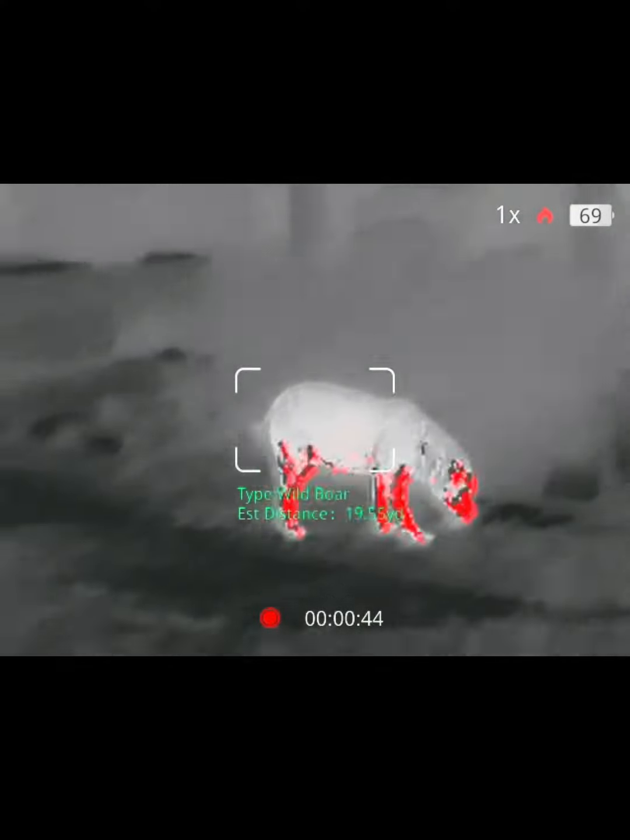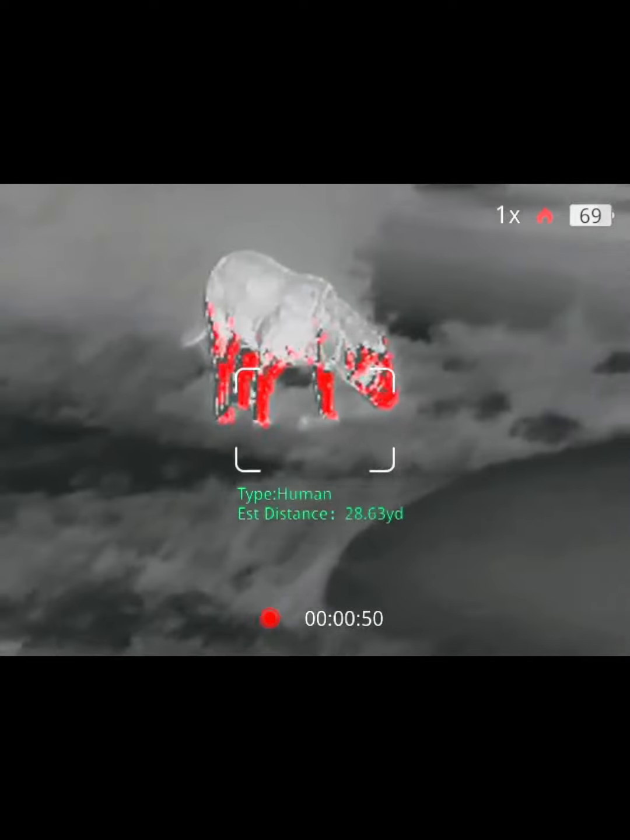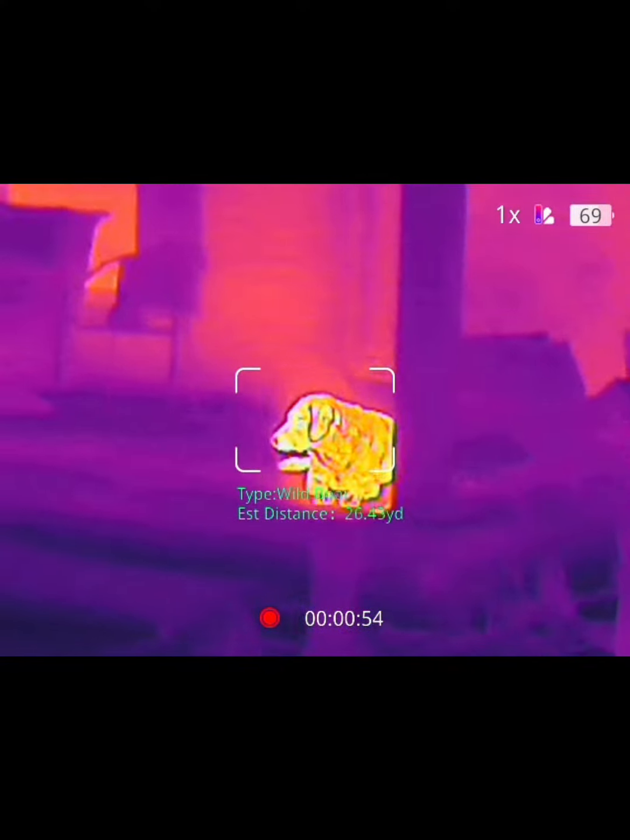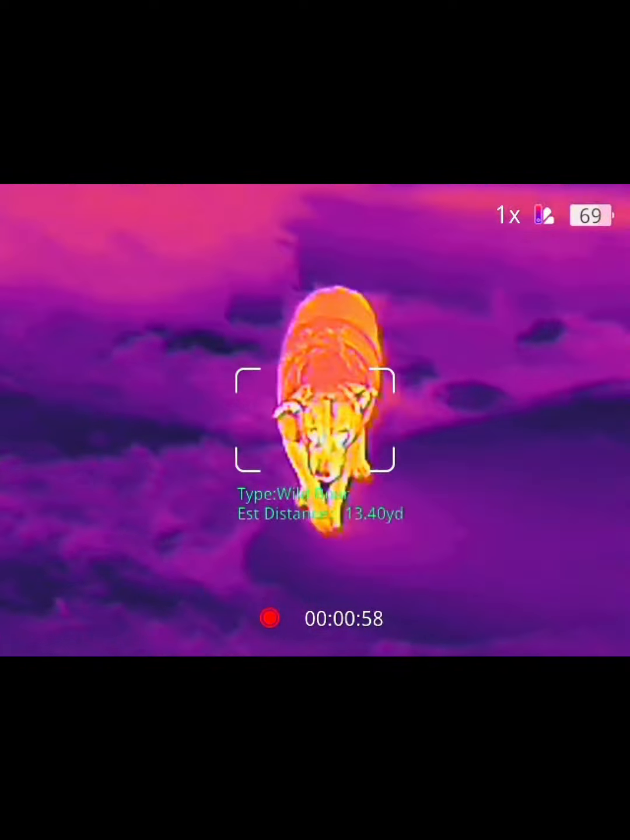And here's red hot. This is my least favorite. I don't even use this at all. As you can see, it just doesn't do a very good job, in my opinion. Then here we are. They call it fusion. I call it predator mode, one of my favorites. You can see the dogs are just glowing up orange because of that awesome heat signature.